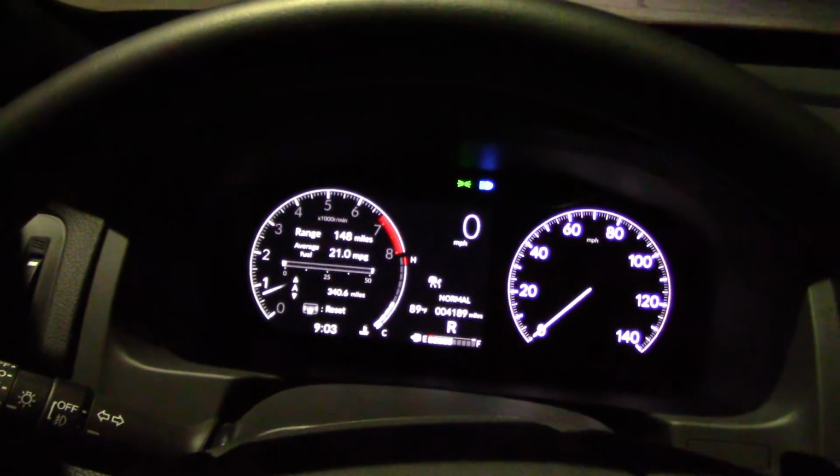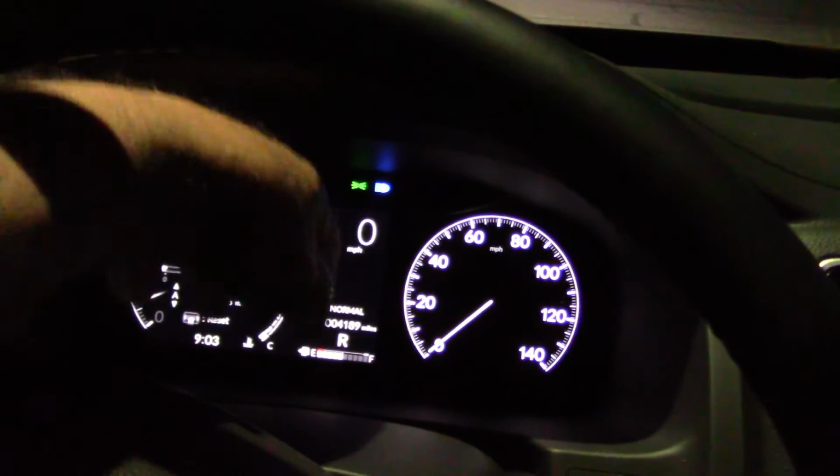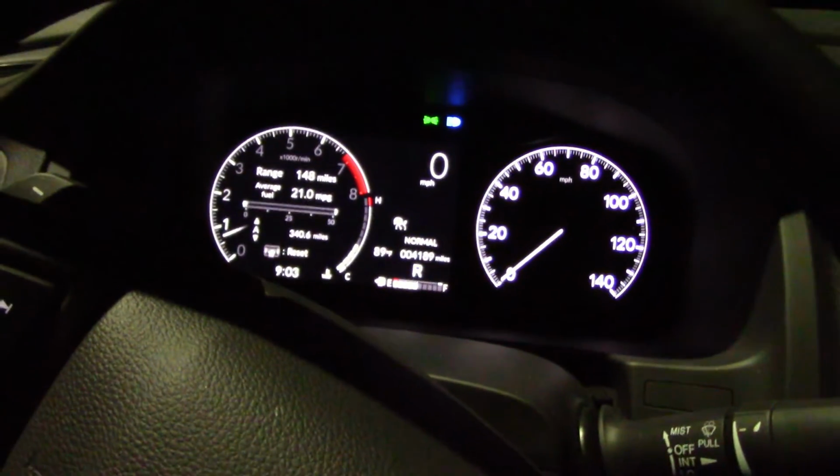Very nice gauge cluster in the dark, but in the daytime you get a lot of reflection off the plastic cover, which we covered in our road test video. That you need to watch. If you're here, why not watch both videos? Why not watch just one?